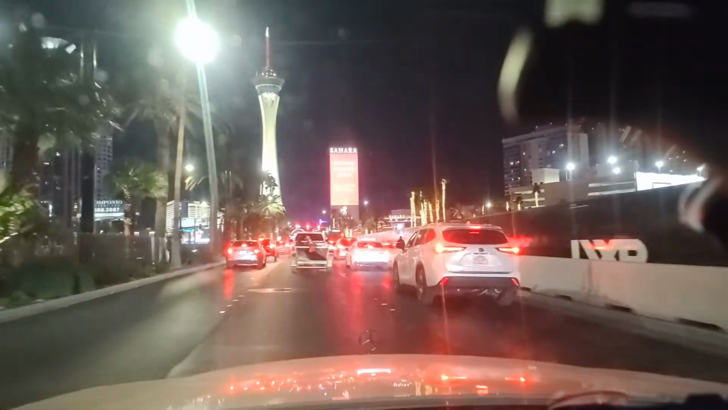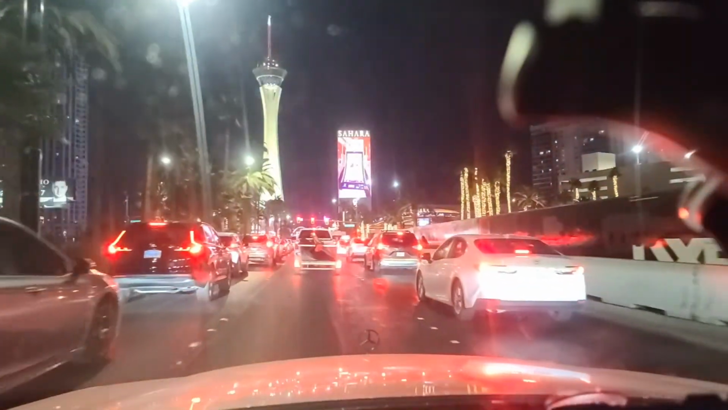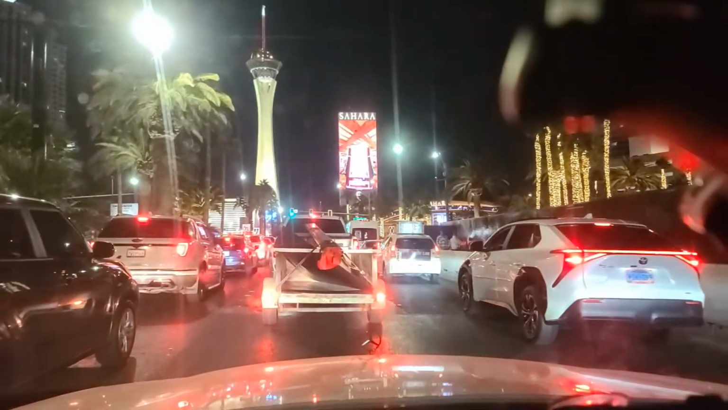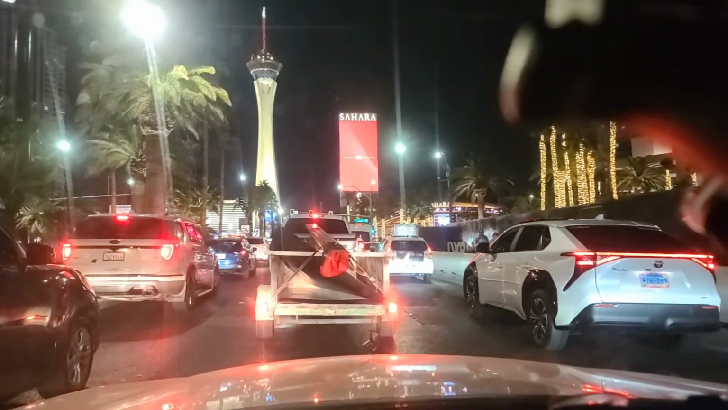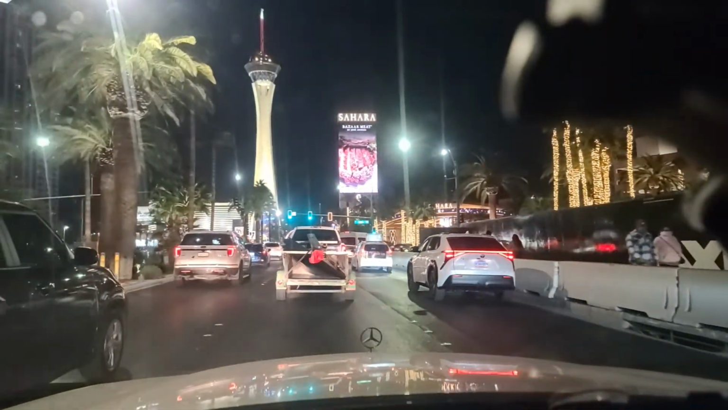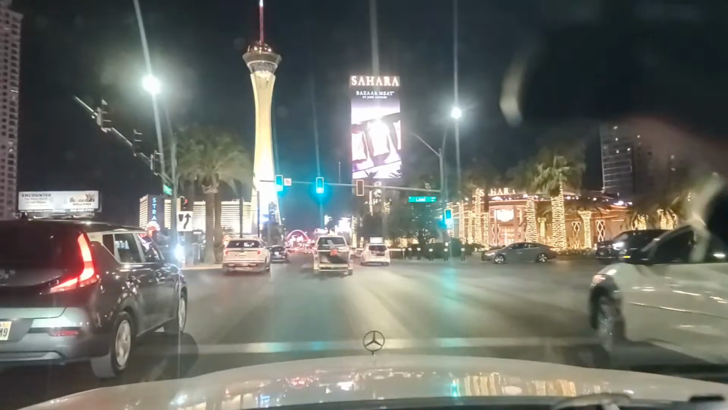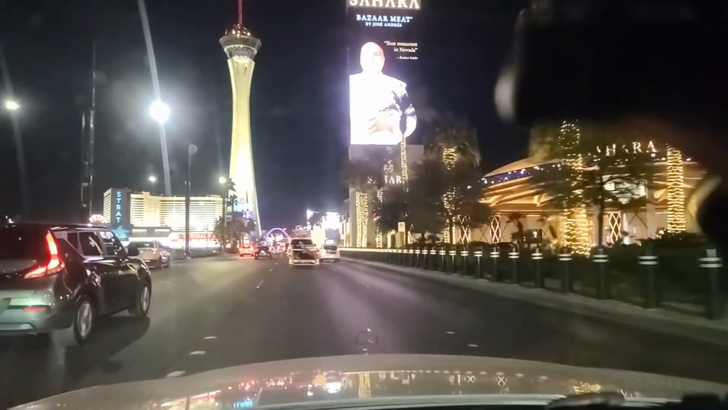You got the Sahara over here on the right. Sahara Hotel and Casino, which has gone through all sorts of changes. Yeah, it's really expensive, Scott. You have to hold your wallet really close to you. A cocktail? Absolutely. Some friends of ours went to a concert at Mandalay or something, and they said each cocktail was like 25 bucks. They're like, okay, we had one drink and we were done.